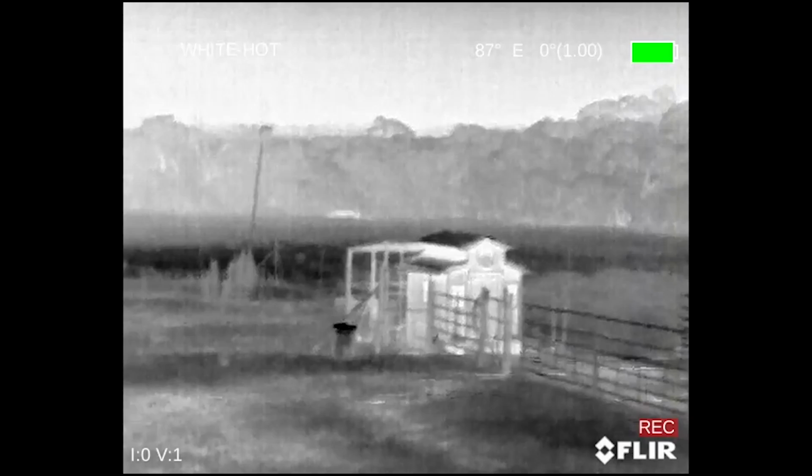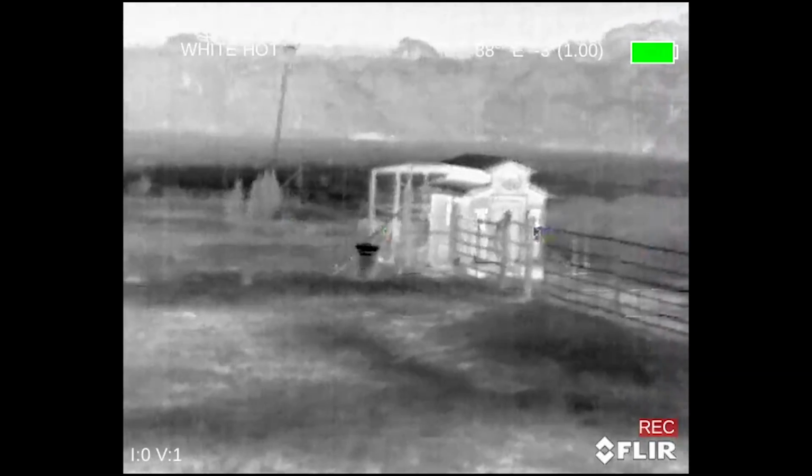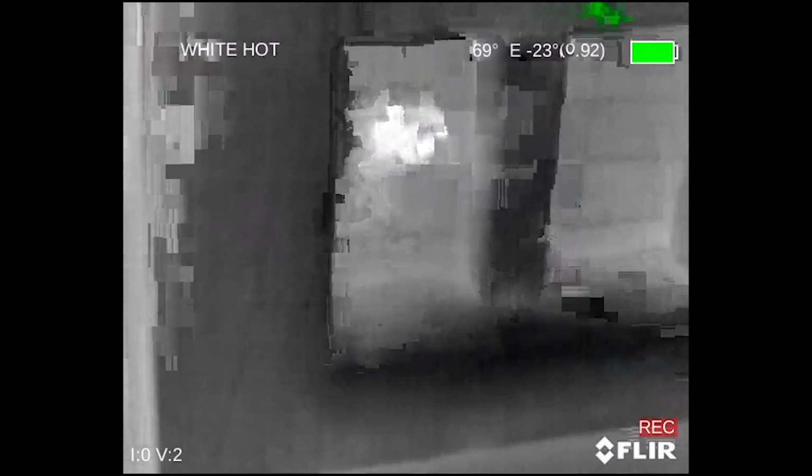Had a lot of sun, so it's still warm. The chicken coop's still warm because of the sun, so it's bright. Everything else is dark. That dark thing right there next to the chicken coop is the trash can lid, so it's super thin, so it loses heat very quickly. So let's see what the chickens look like at night.